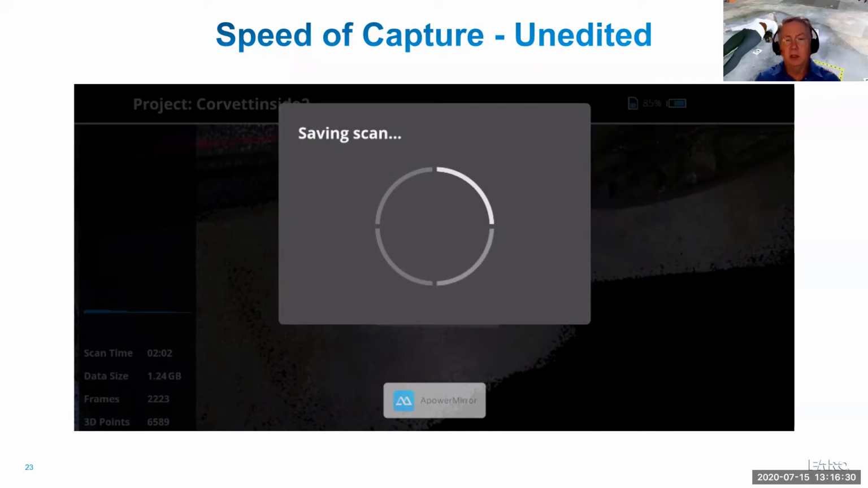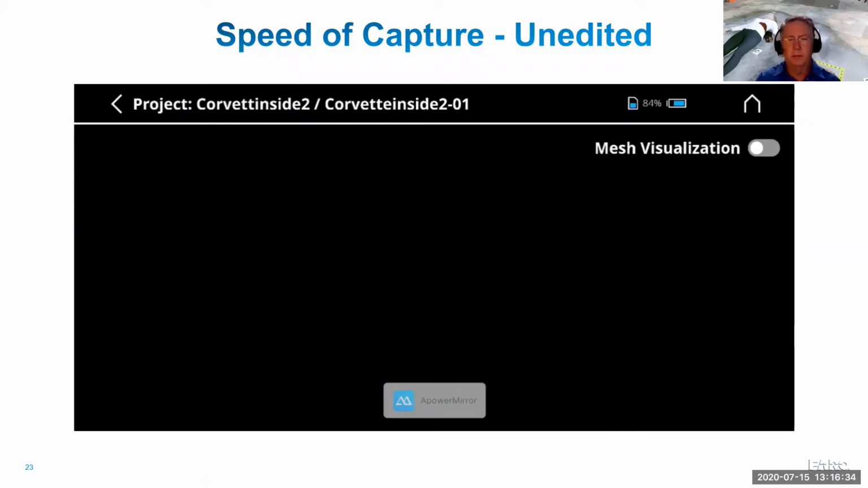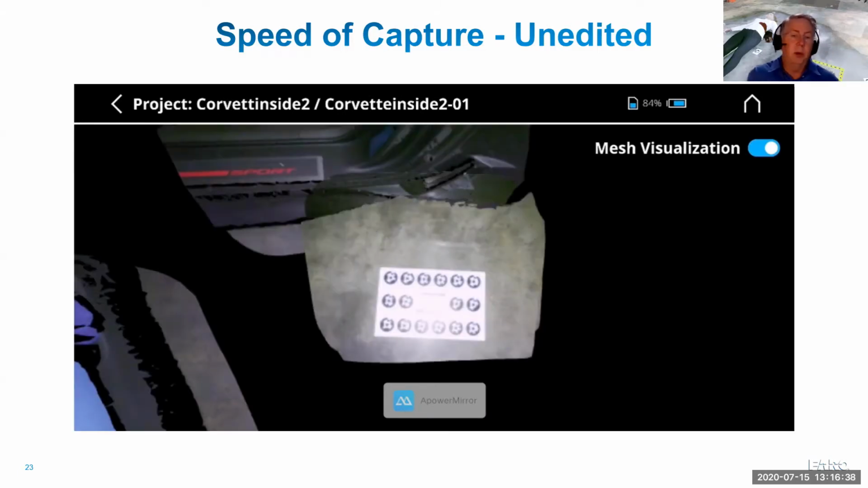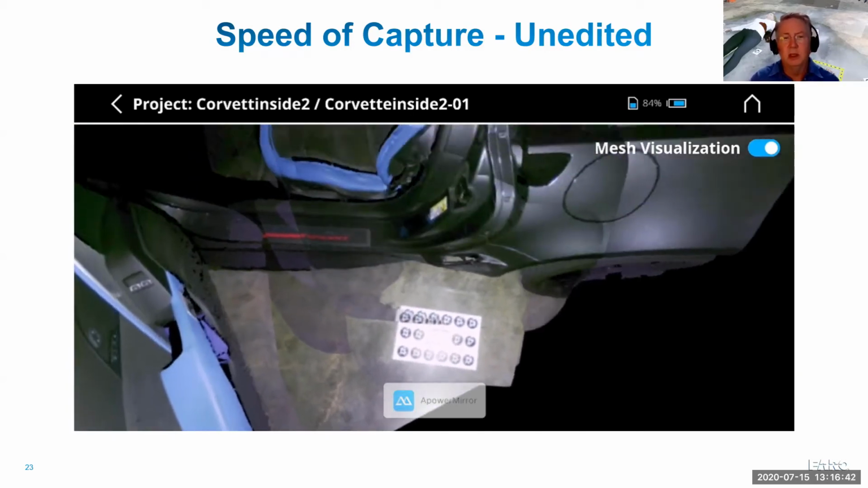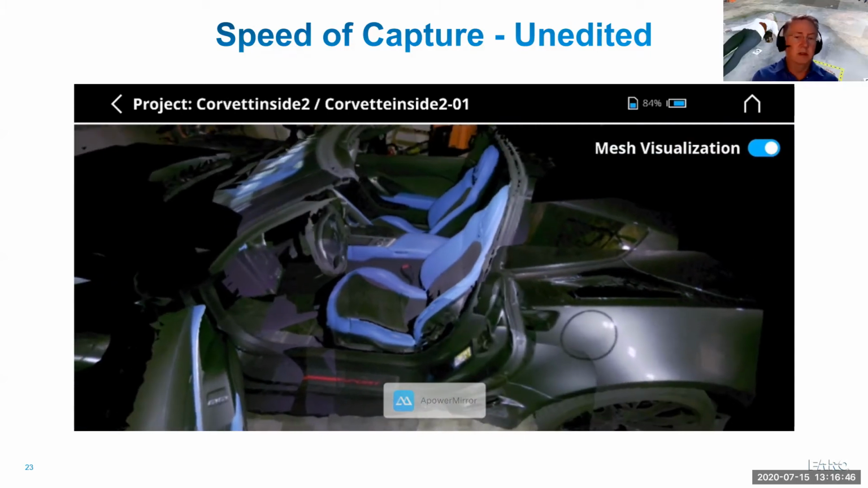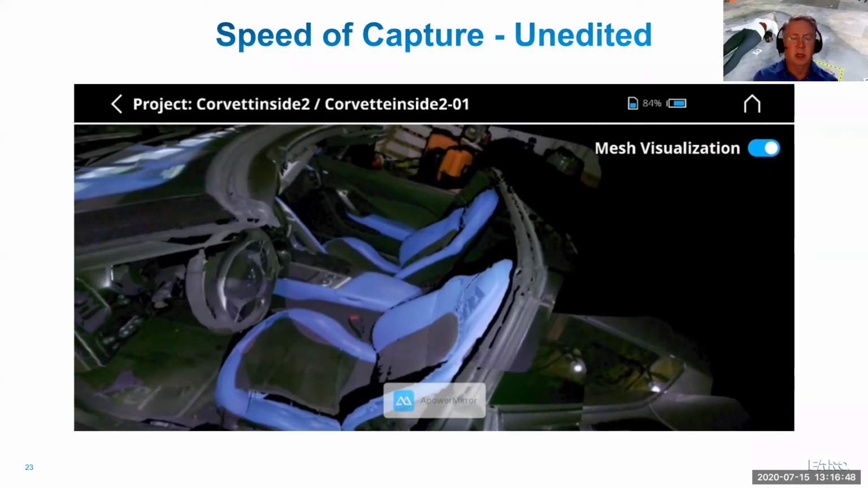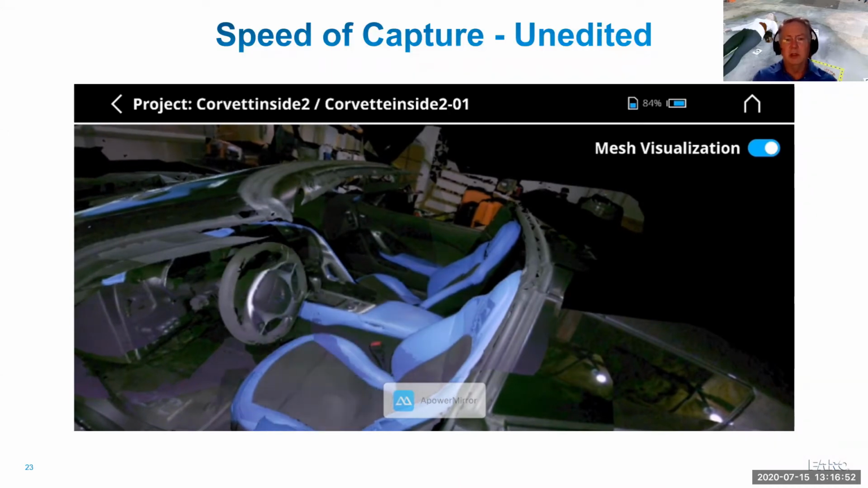And then I'll finish, again, back at the calibration plate, just to close the loop. And I want to show you what the scan looks like. Something that's really important, you can verify before you leave your scene that you've actually captured what you wanted to. So I turned on something called mesh visualization. Now this is not the final processed scan, but you can use this just to make sure that you captured everything that you wanted to before you leave the scene.